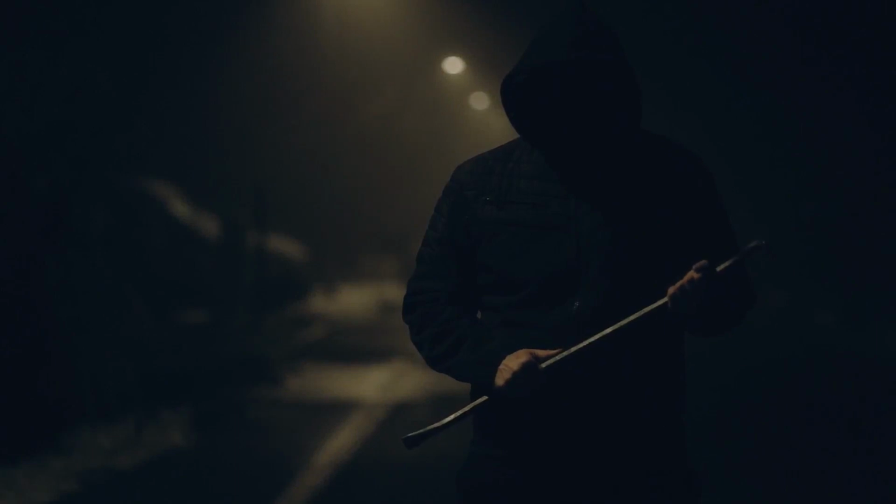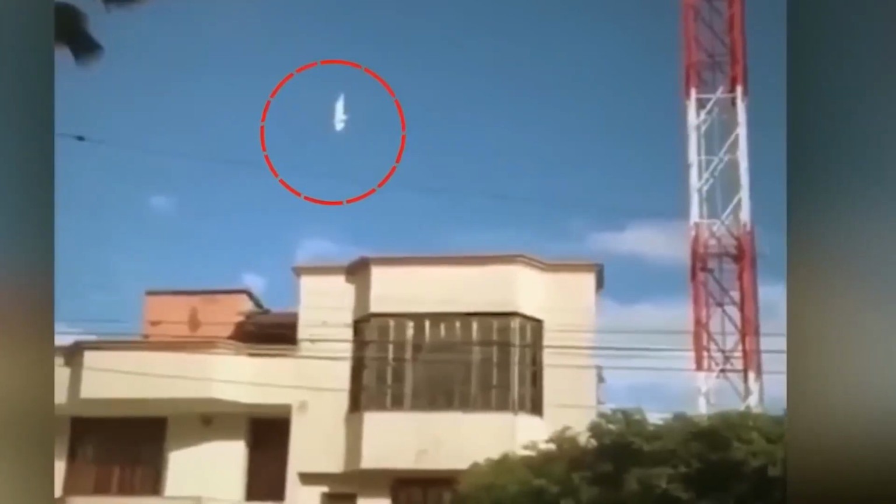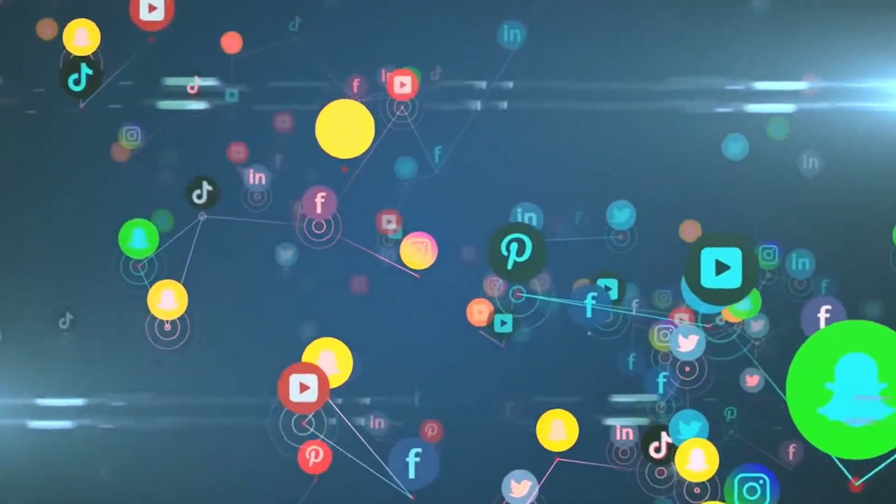Let's delve into a curious piece of footage that's made waves across social media, more specifically on TikTok. This video swiftly captured the attention of netizens worldwide, gaining viral status within mere hours of its posting. The spectacle that has everyone talking involves a bird that appears to be suspended motionless in midair.